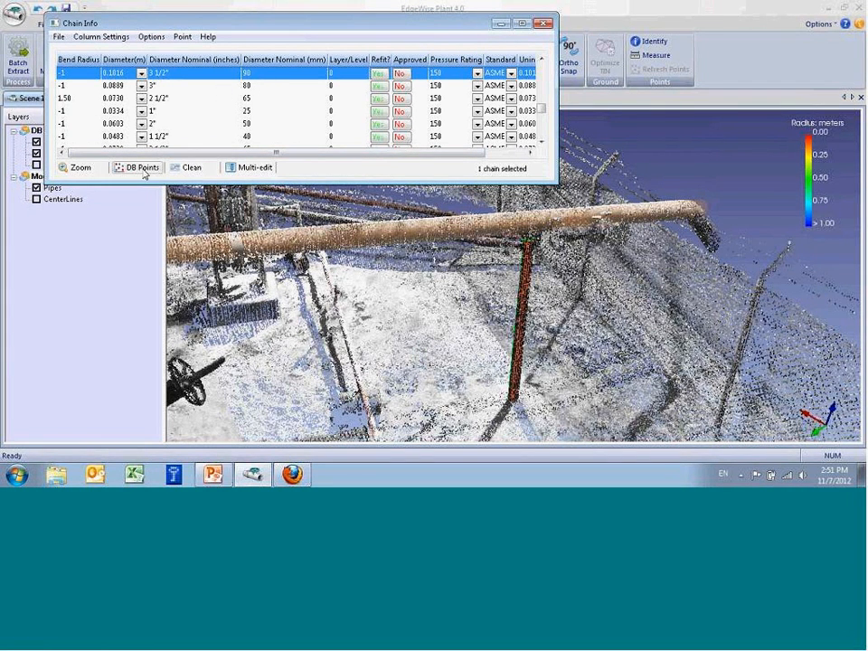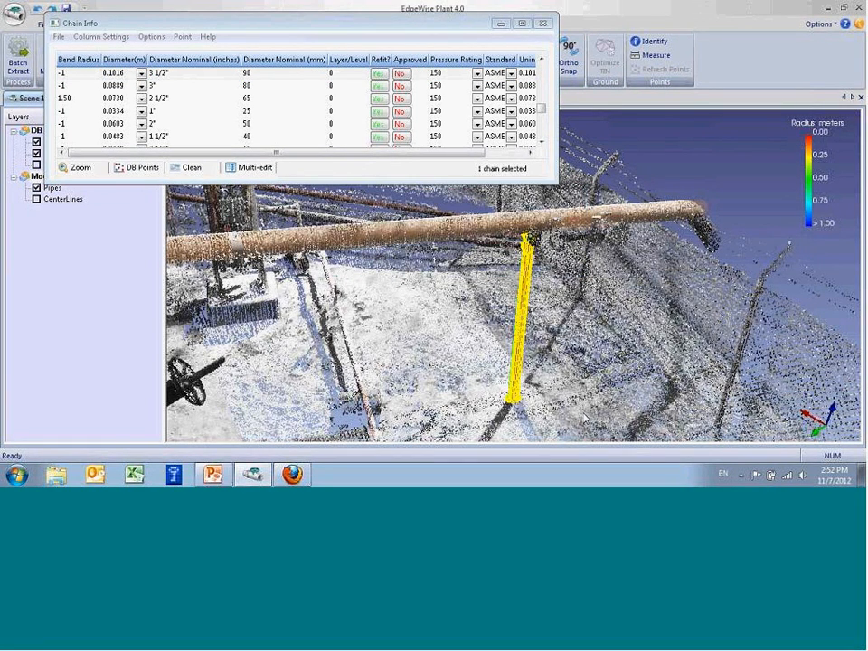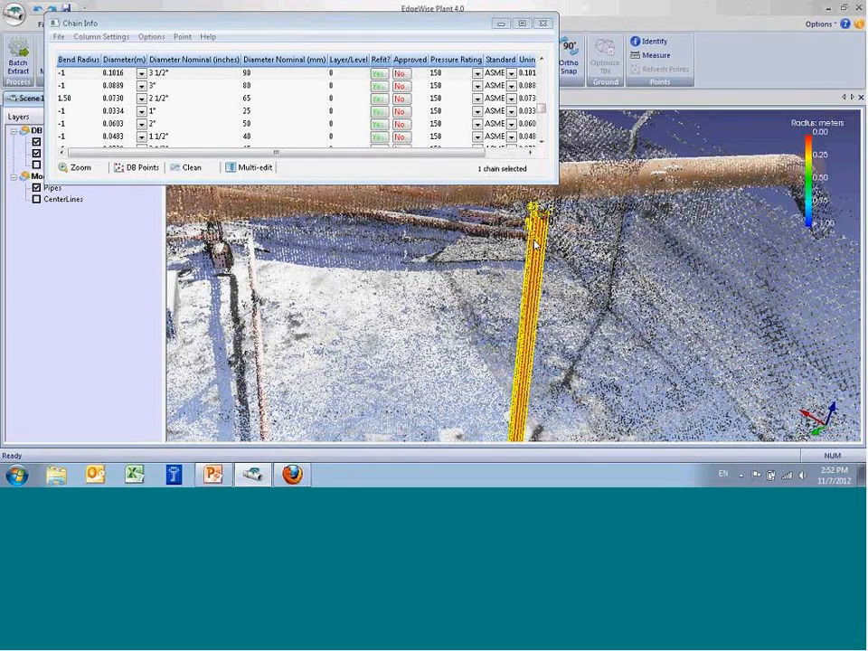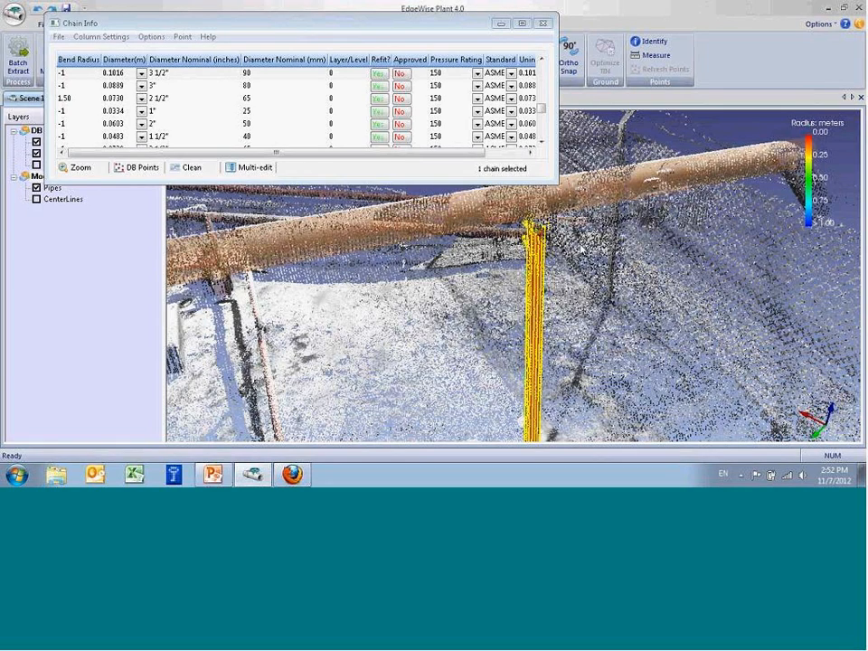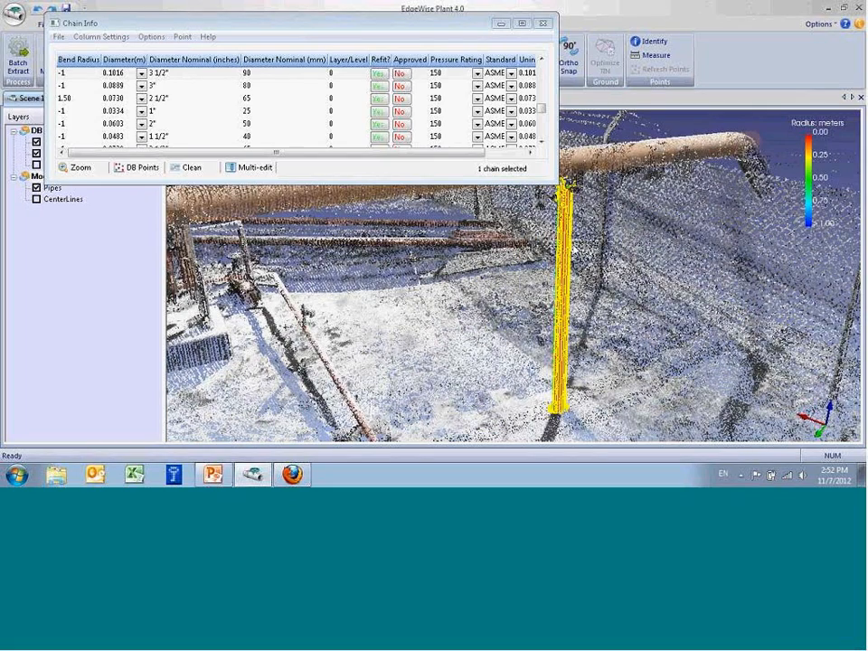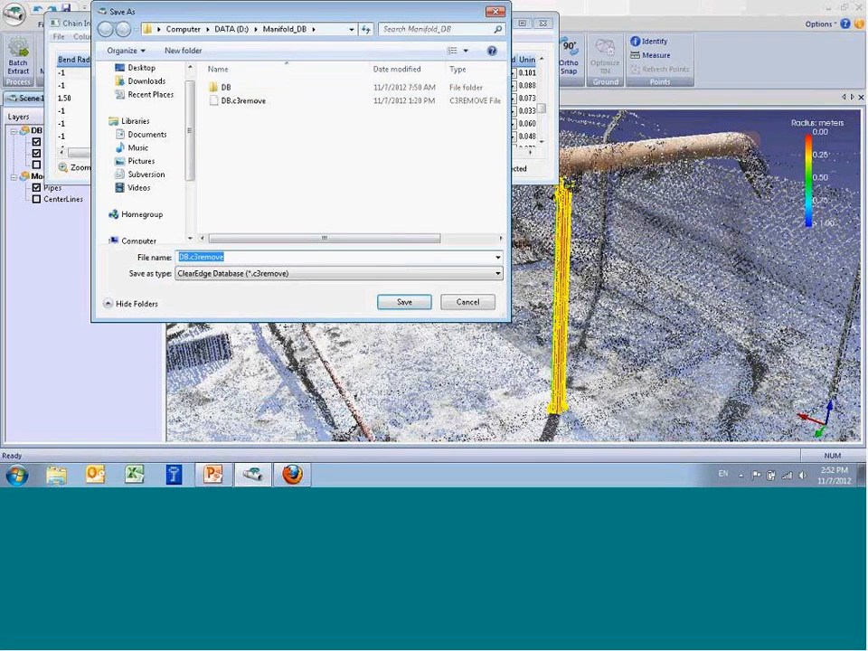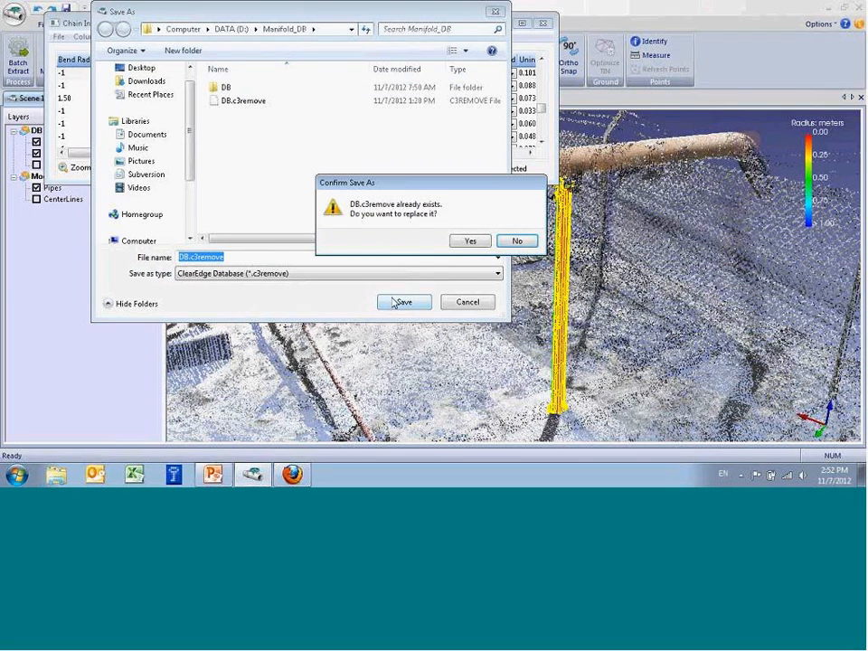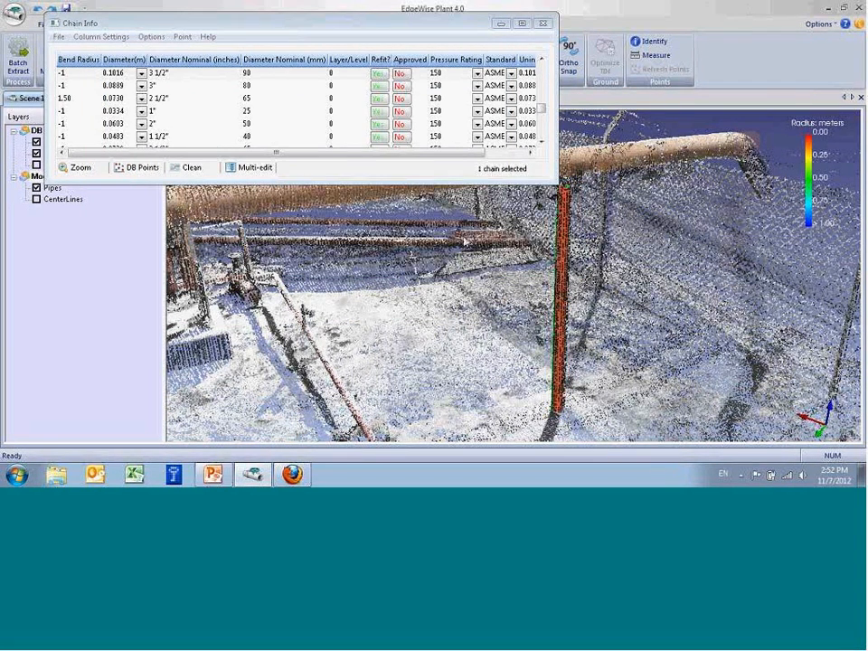What we can do is show all of the points that are associated with that pipe. So it went out and grabbed all the points, and you control a radius around that. So if there were any components on there, we would grab all the components as well. And so you get a point collection of everything associated with that pipe. You can go and delete those points. And this will go through and completely remove this from the database.